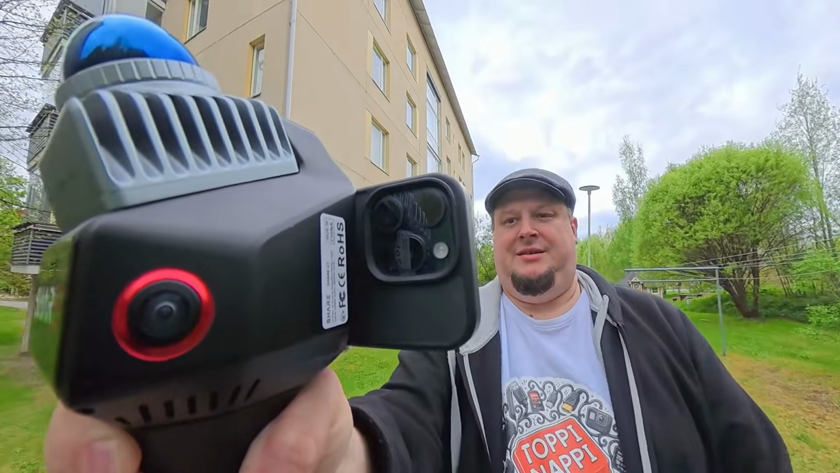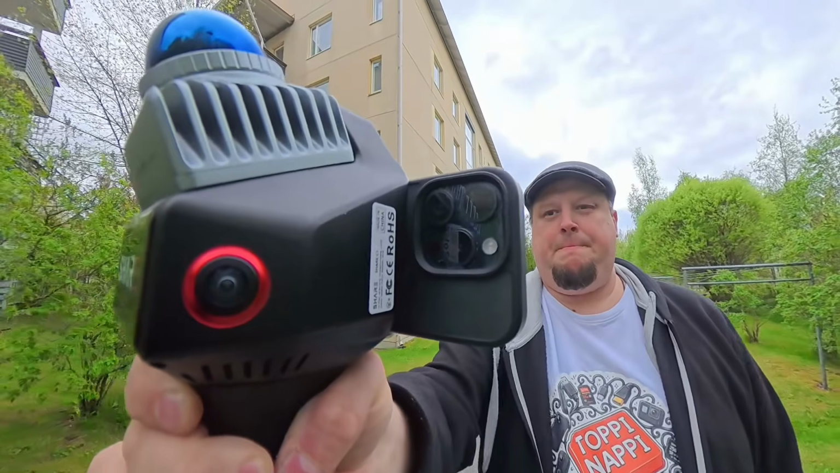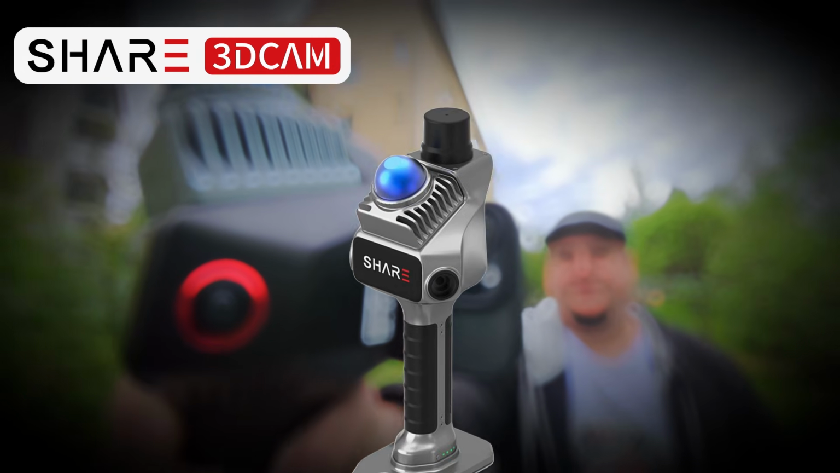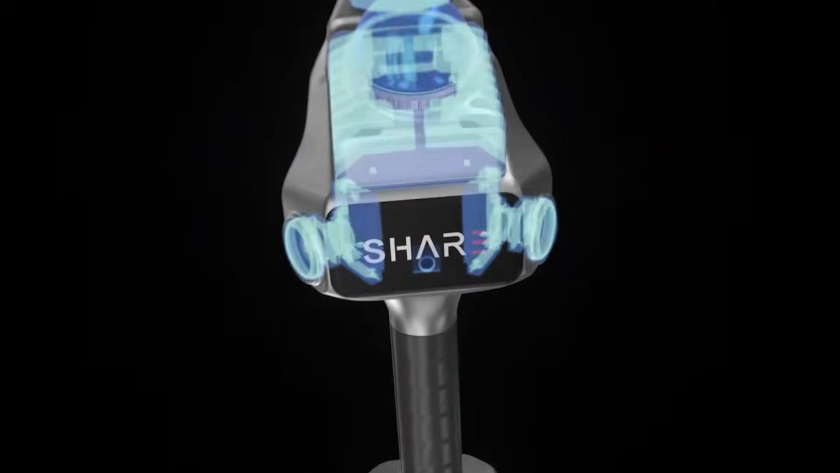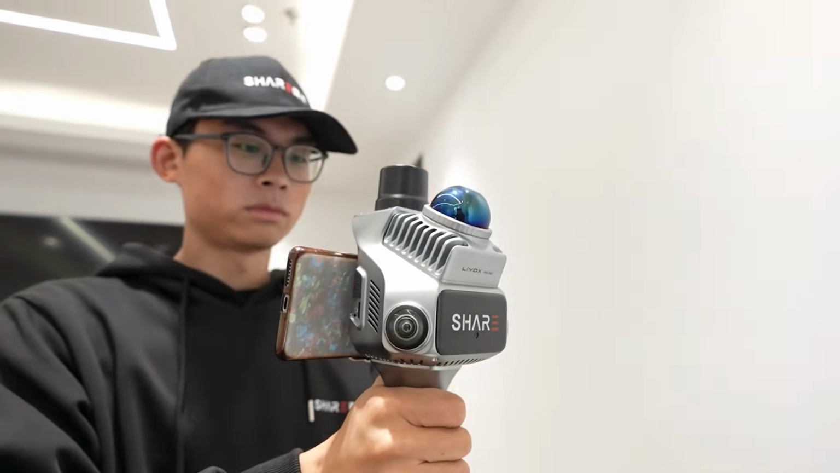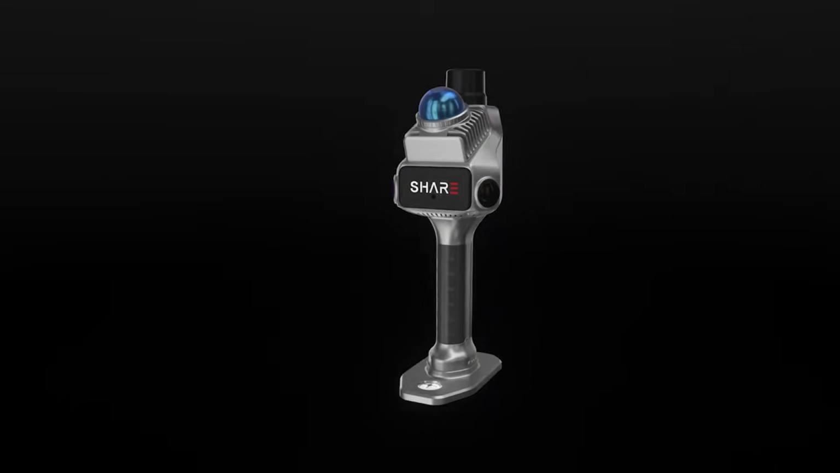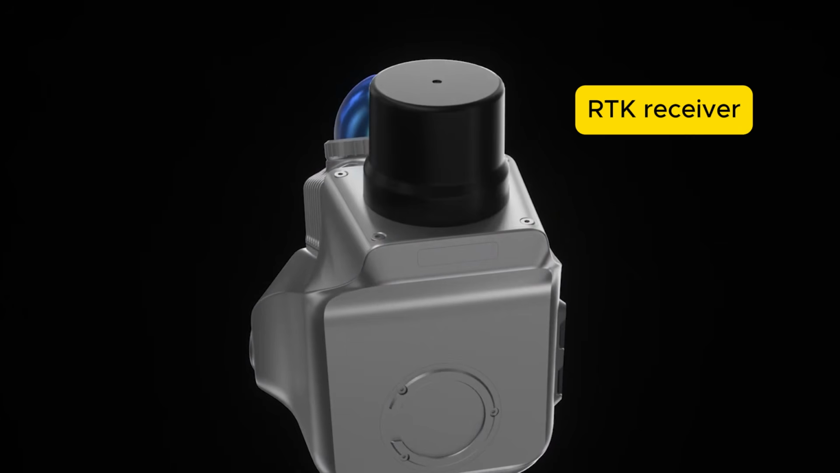If this type of scanner has caught your interest, I would also recommend taking a look at Share's other model, the S20. It can be considered as the C1's bigger brother. The S20 is equipped with two considerably better 1-inch cameras, and it also includes an integrated RTK receiver as standard.